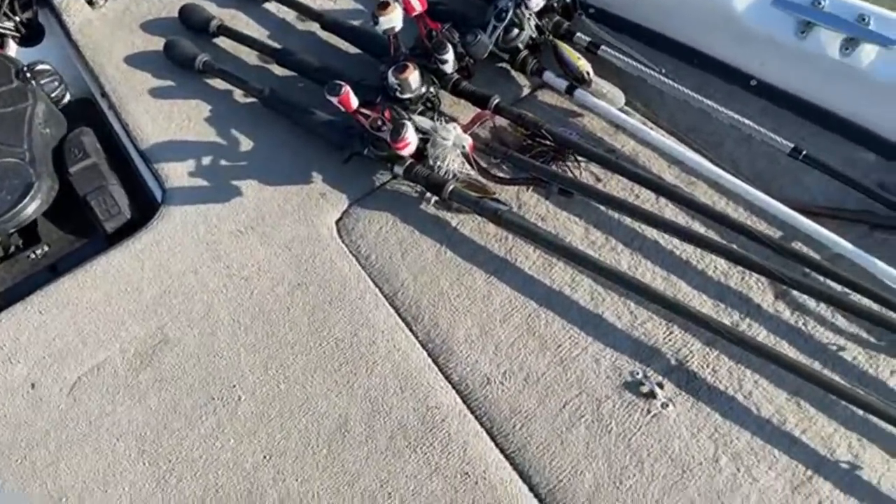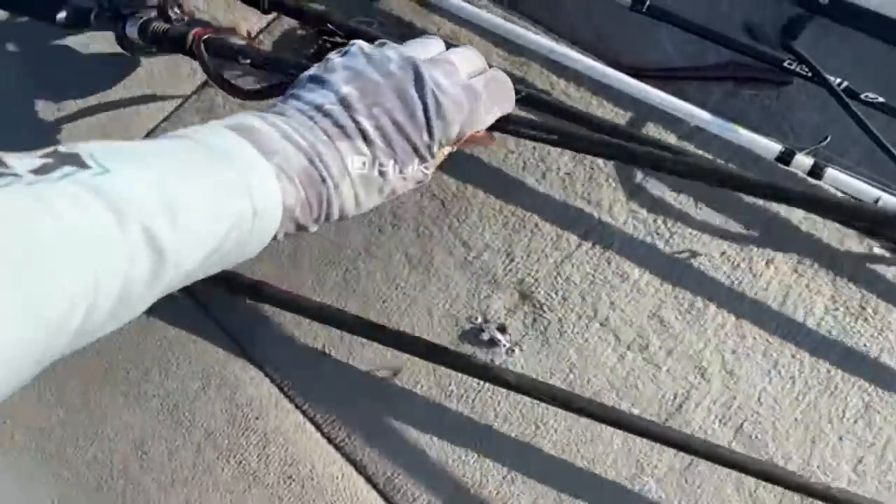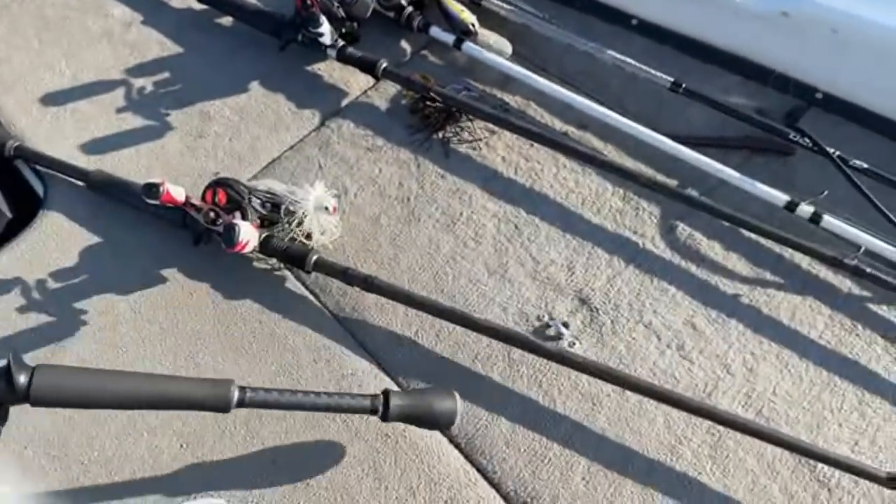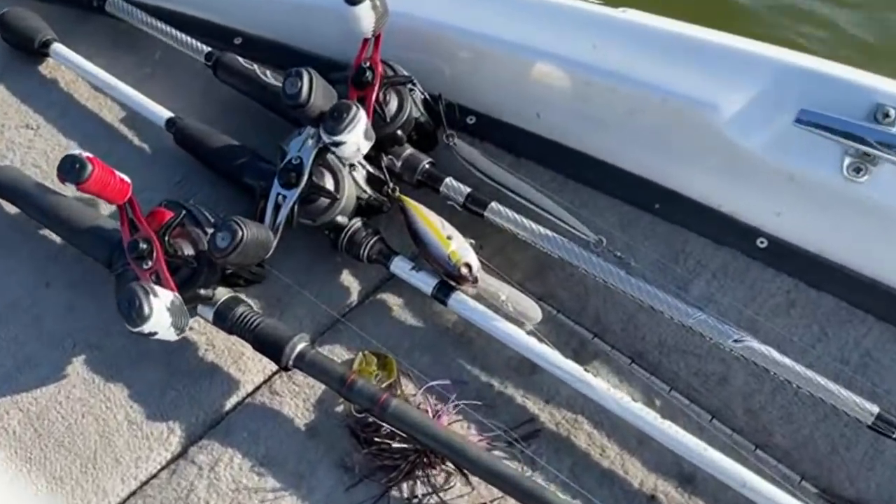Another bait that I have here that probably is gonna be a big player is a 10-inch Zoom Old Monster. That's probably gonna be one of my go-to baits today, along with that trick worm. And I got a few other baits: a crankbait, a flutter spoon, a football jig, a big spinnerbait.